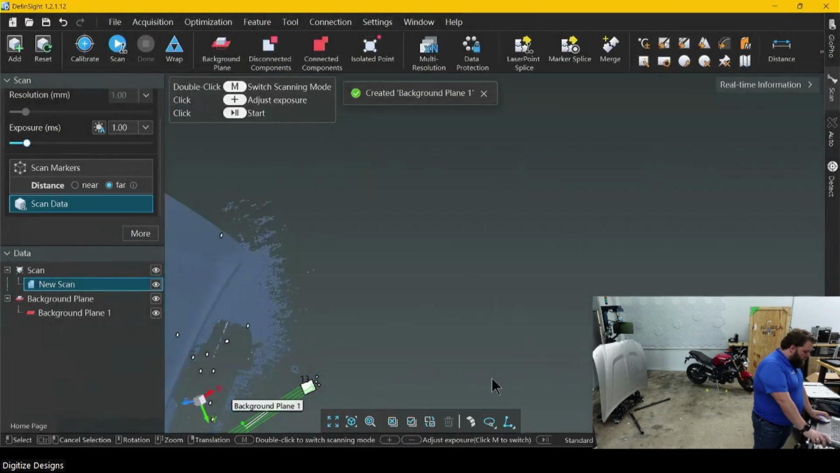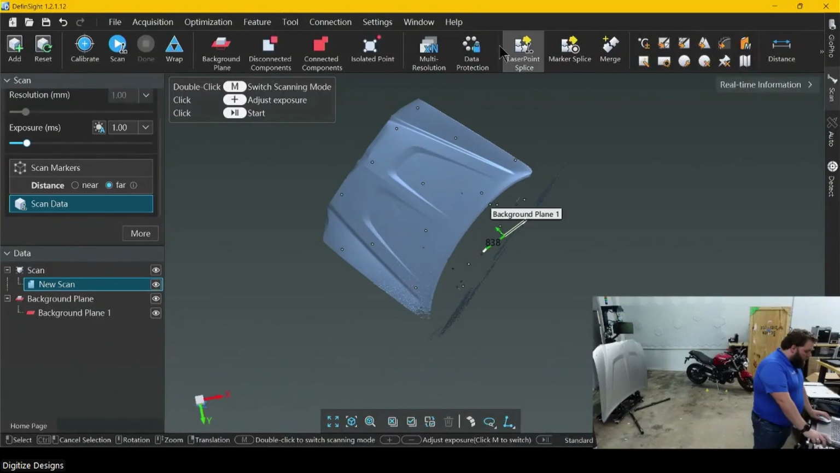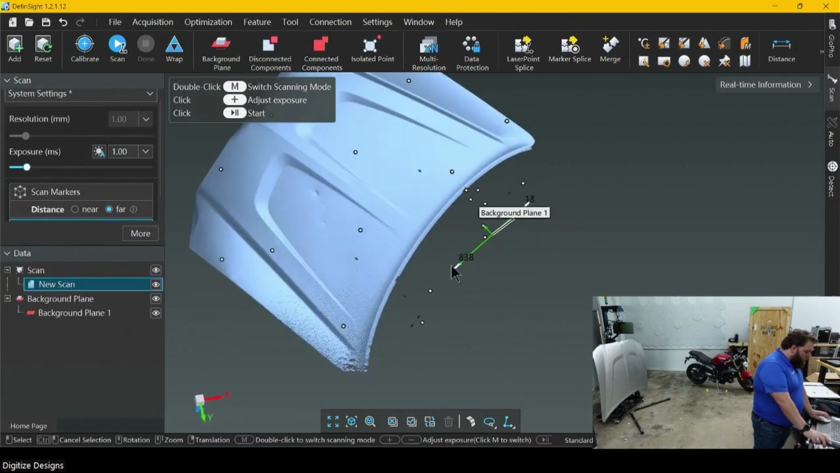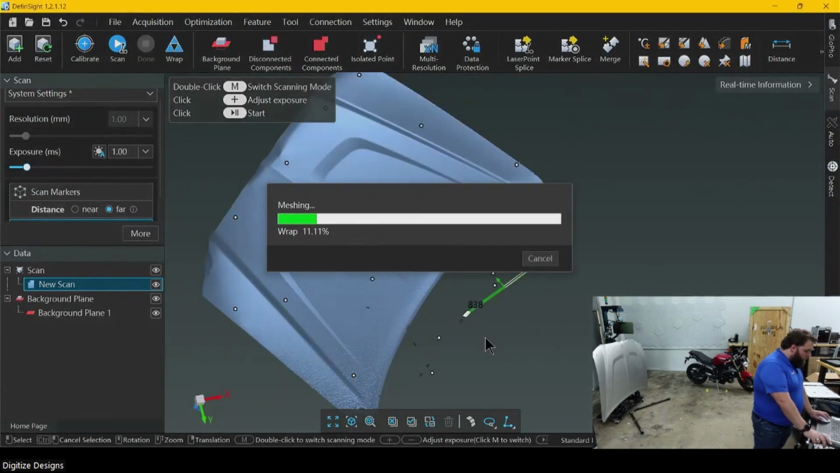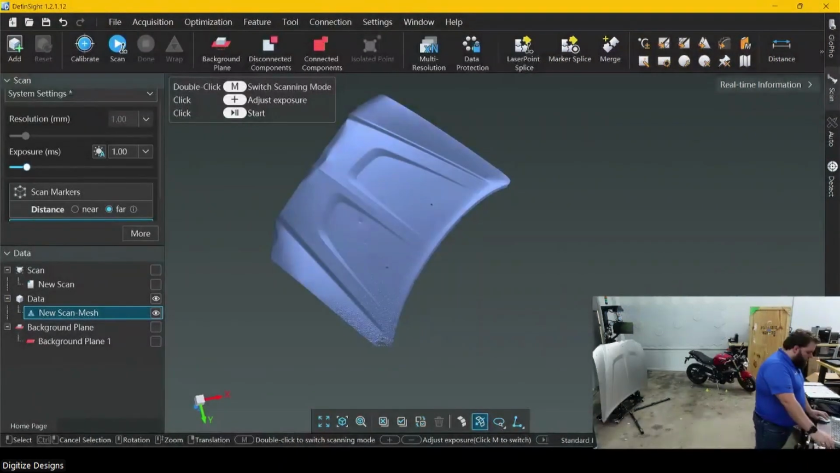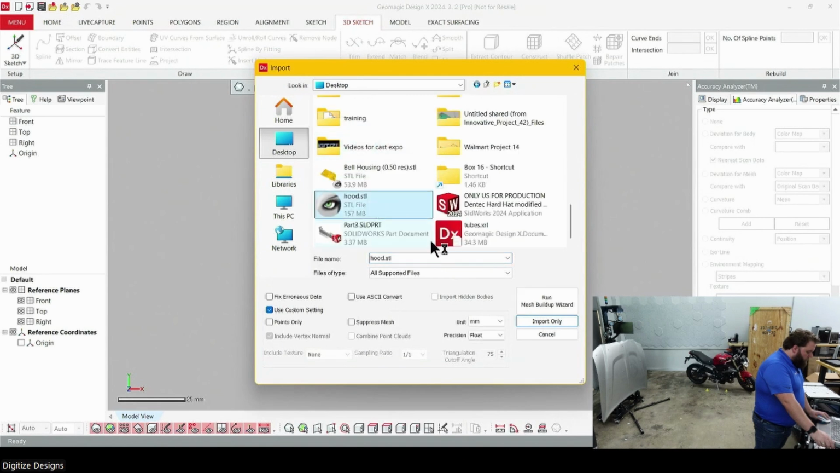So as soon as this is ready for me, I'm going to delete any of that straggler information on the ground. We're going to wrap this guy. Save this as a mesh. Bring that mesh over into Design X.